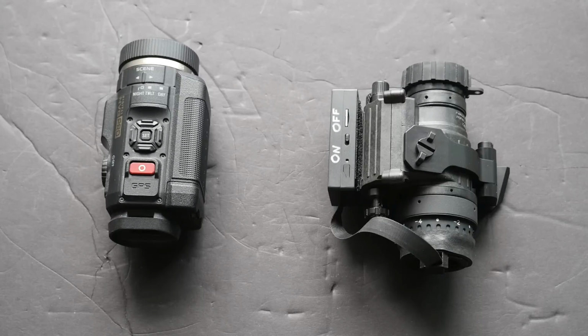I've made a couple videos about the SiOnyx Aurora in the past, but even after showing side-by-side performance comparisons against a real night vision monocular, it's still a struggle to convince some people that digital night vision isn't night vision. The Aurora still has some nice qualities though.